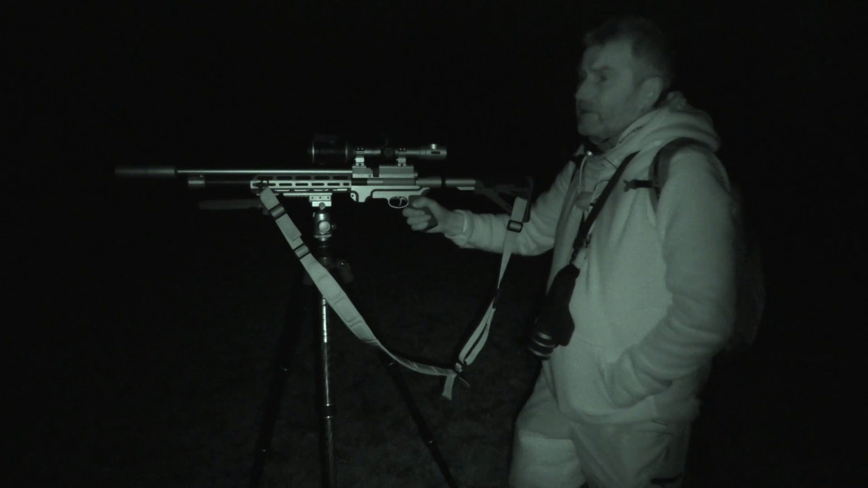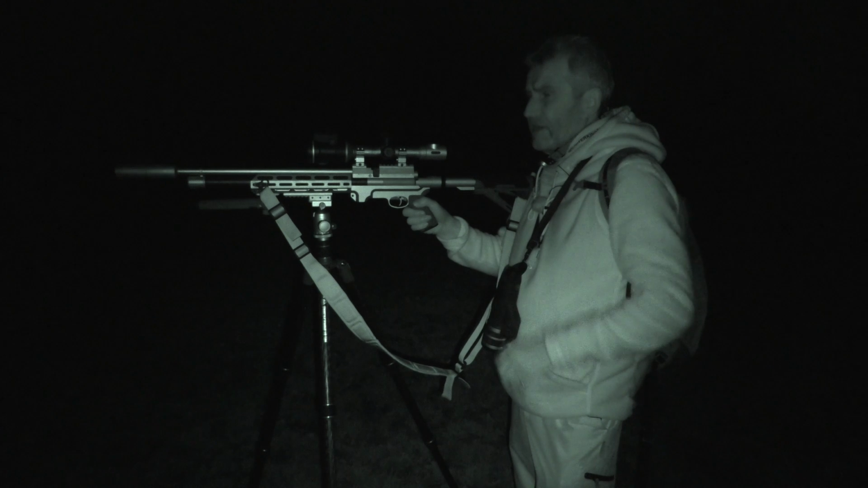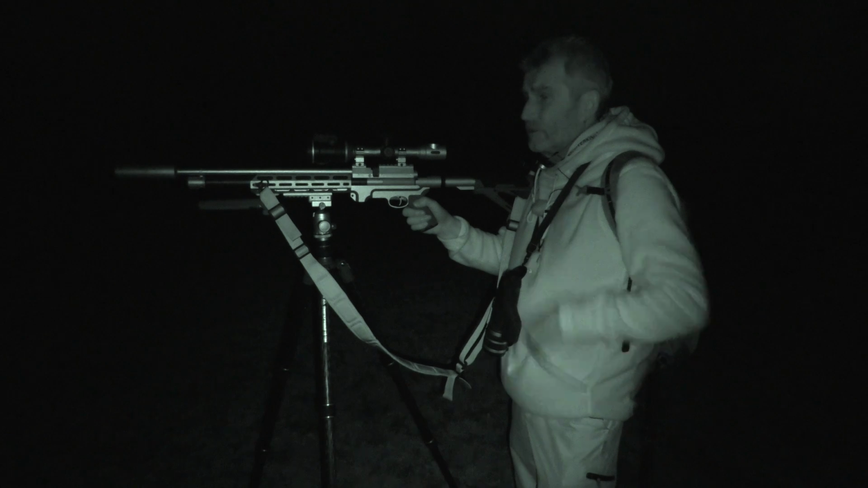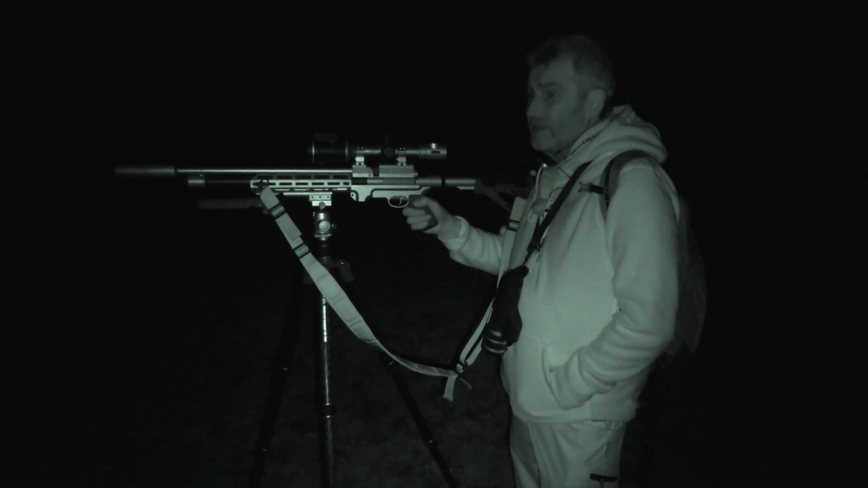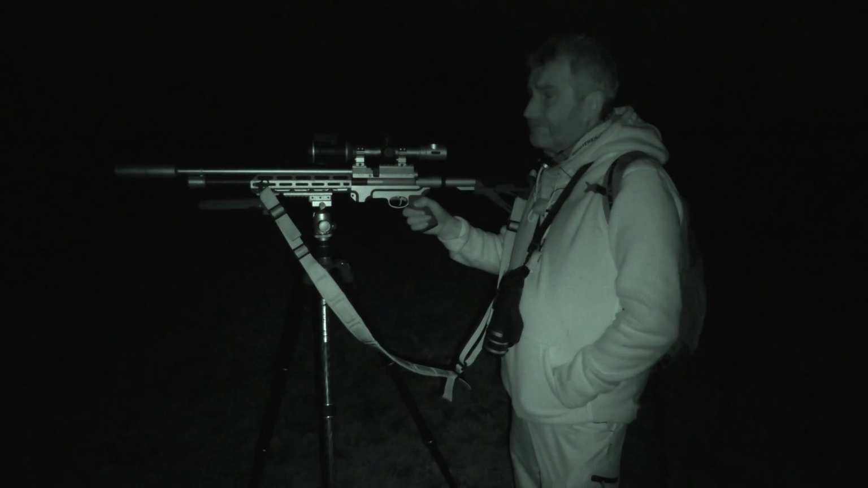Right, just doing a bit of a zero check. The wind's coming in, so I'm just seeing how much the wind's affecting it. In between the lulls, I just checked it. I just had a little bit of a minor adjustment. Not that I was worried about any shot placement, but just to adjust it. And it's a pretty straightforward, easy procedure to adjust your zero, your windage and your up and down. So it's a piece of cake.